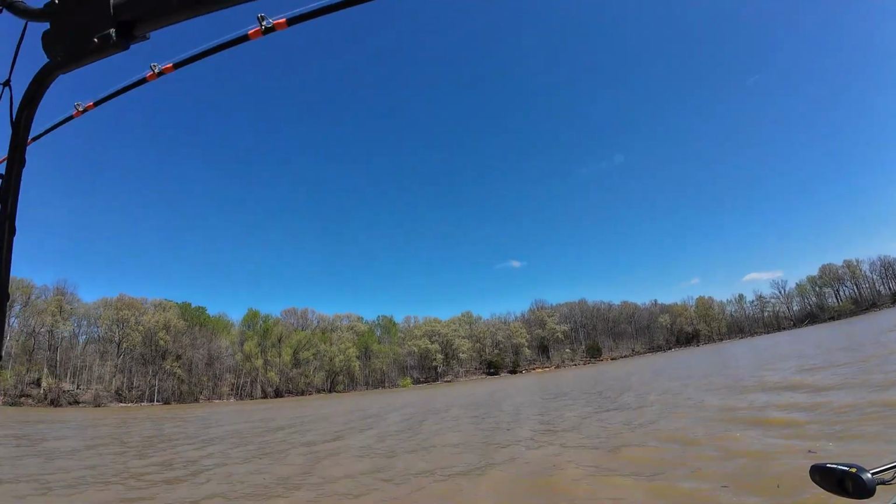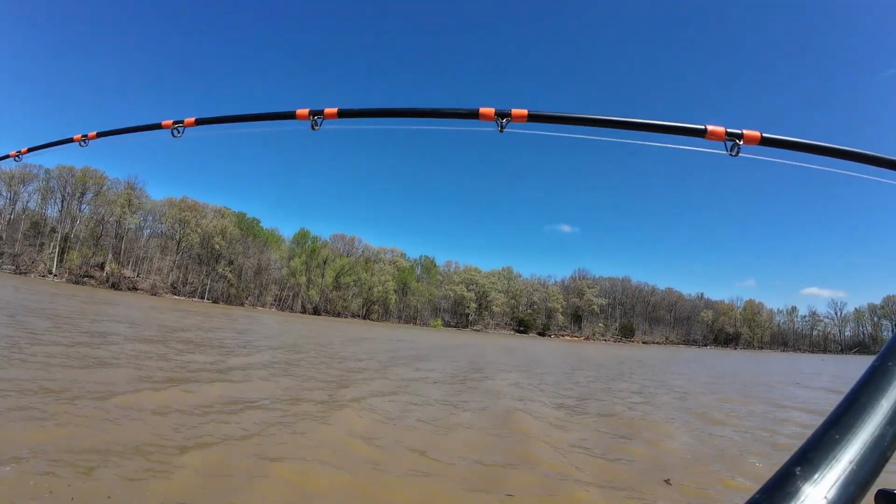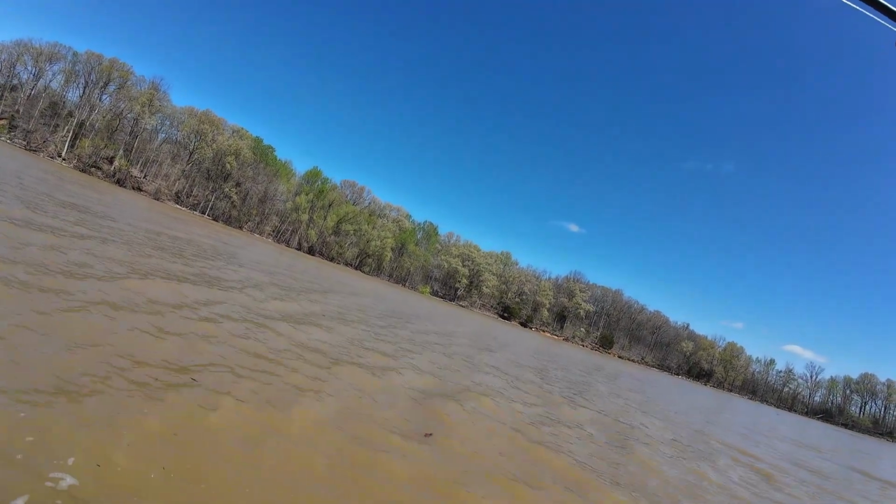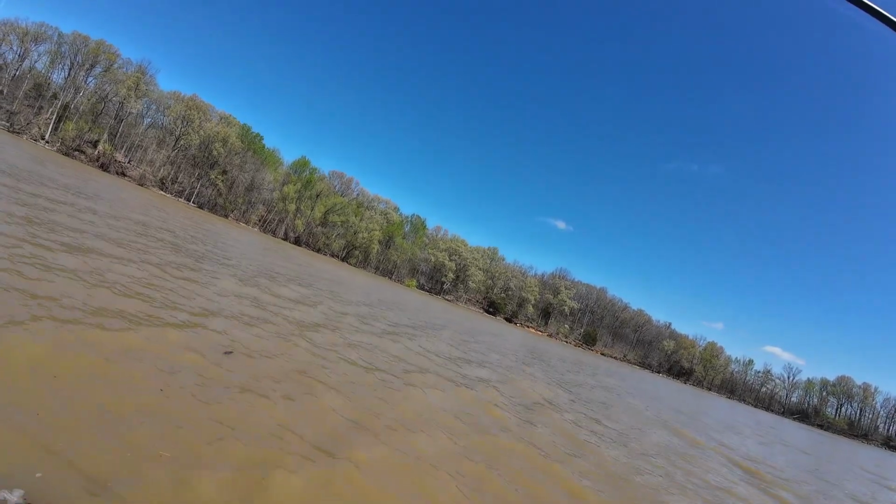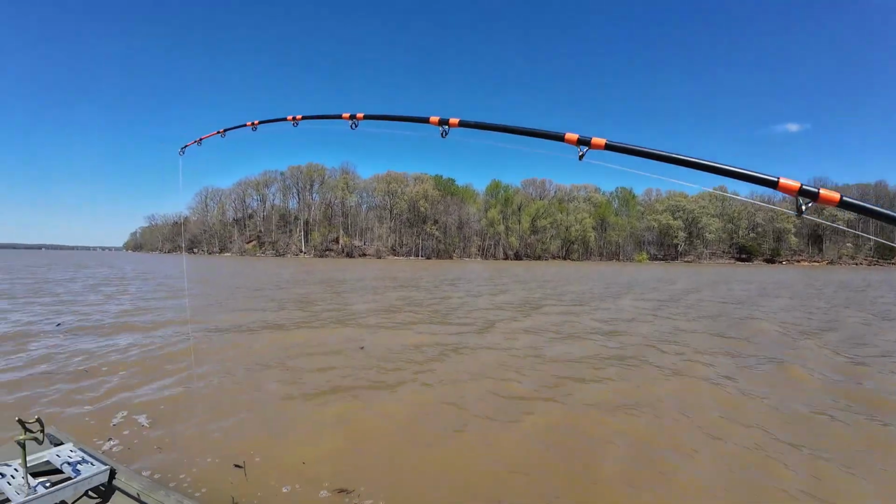Good 7, 8 pound, maybe 10. Good lake fish, like I said. He ain't as big as I thought he was when I first got him hooked, but he's bigger than I thought I'd catch here.